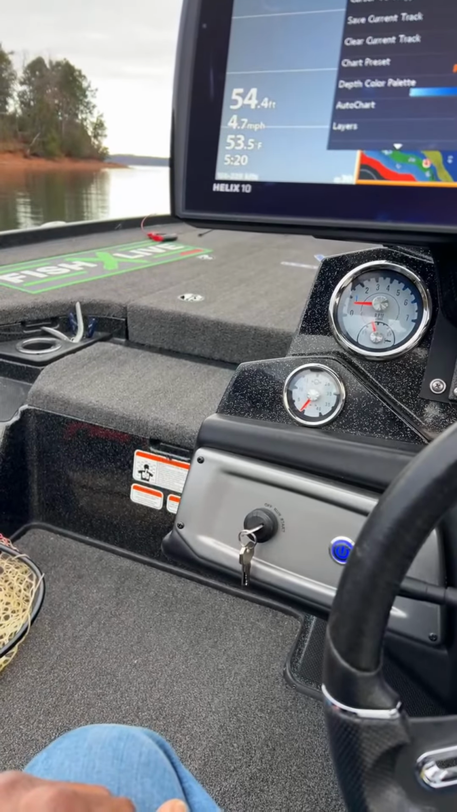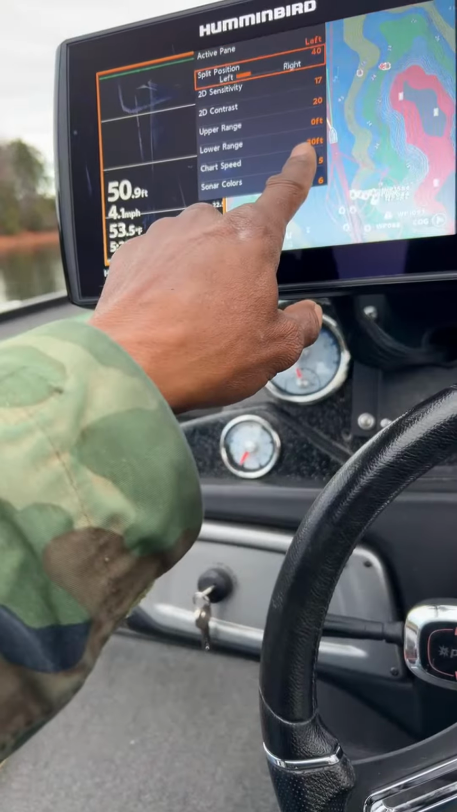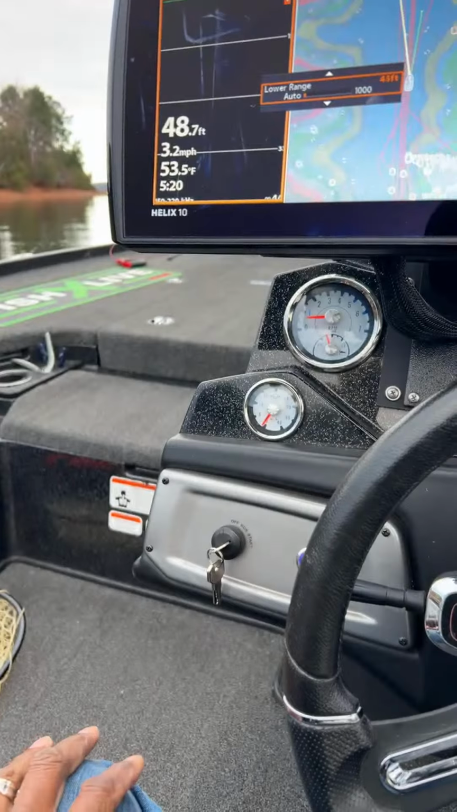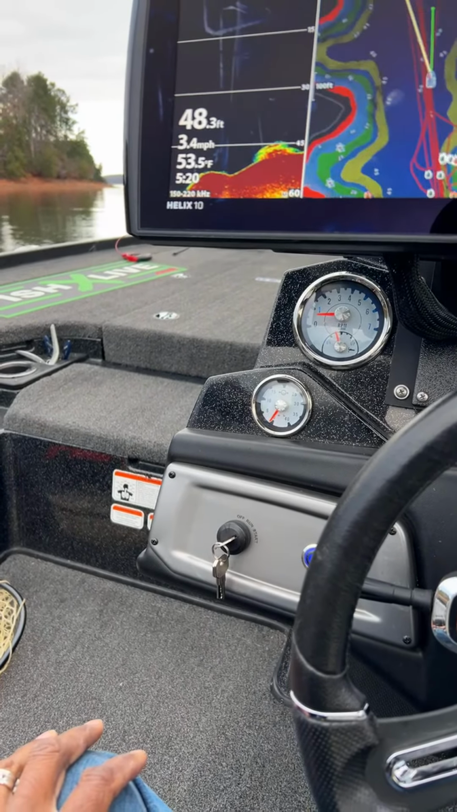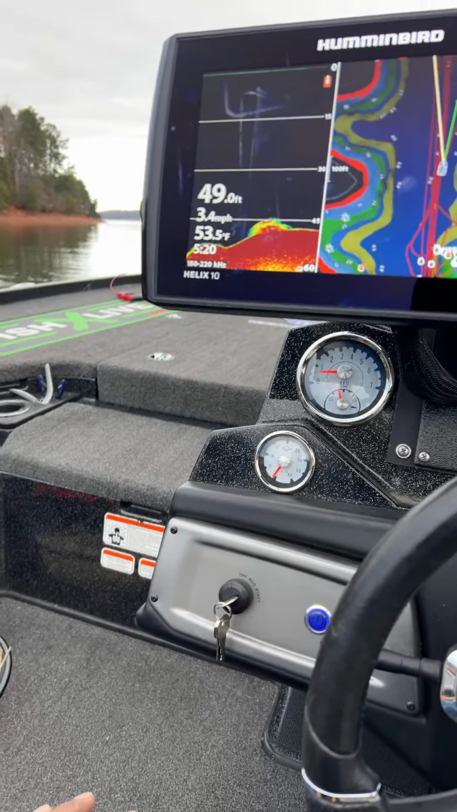All right, and I need to change this. I have it set to 30 feet, but we're gonna be looking at up to 60 feet of water today, because we're looking for bait fish too. There's another brush pile. Can you guys see that right there? That's sitting down in 45 feet of water.